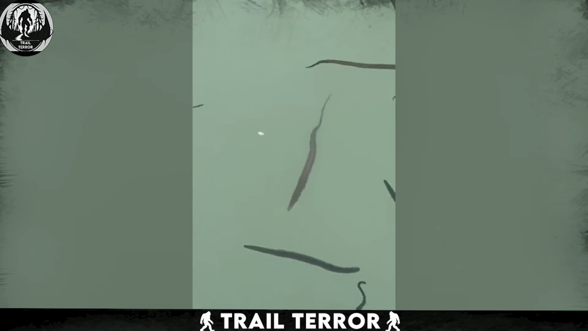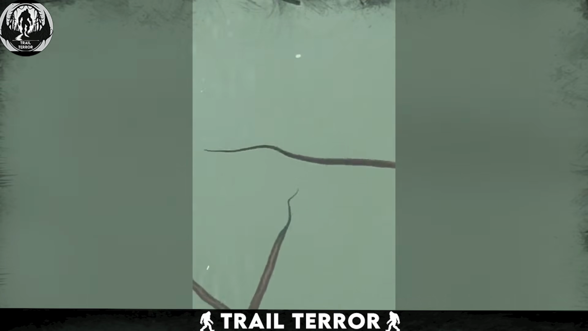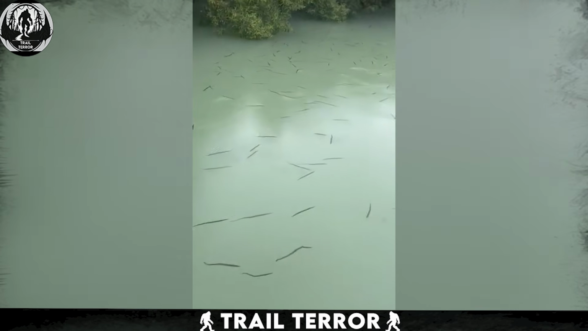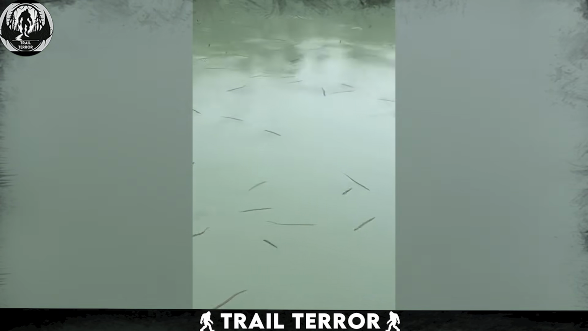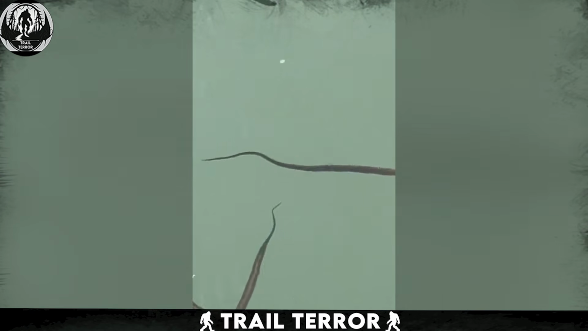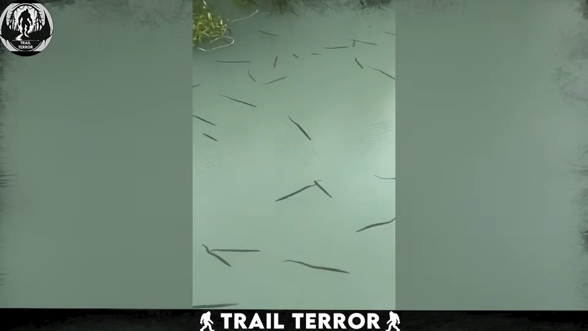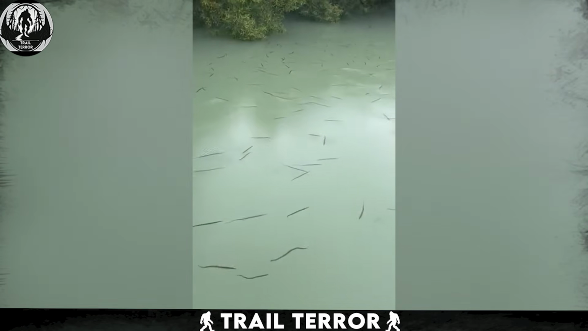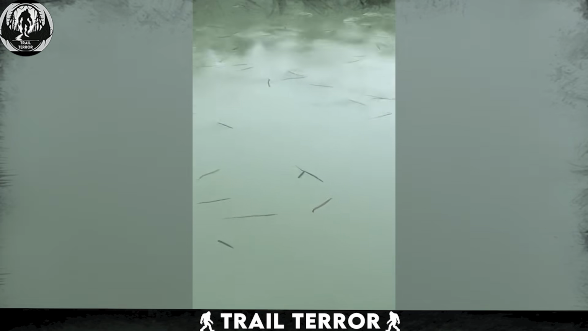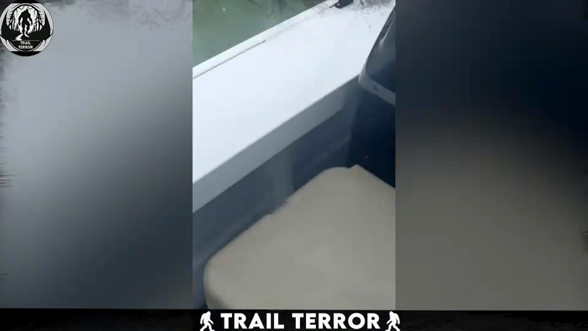In this footage, a family passing by a pond near the road noticed a large number of worm-like creatures in the water. These creatures resemble worms, but differ in structure and form from typical worms or eels. The entire pond was dominated by the population of these unknown creatures. Intrigued, the family decided to stop their car and started recording the scene.